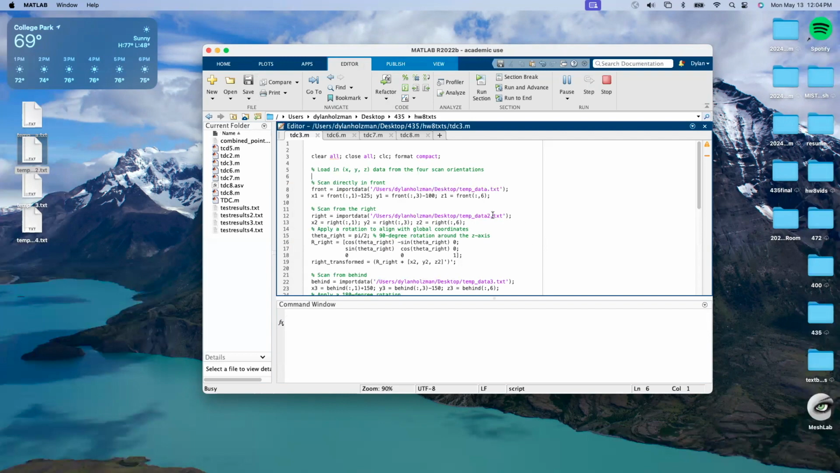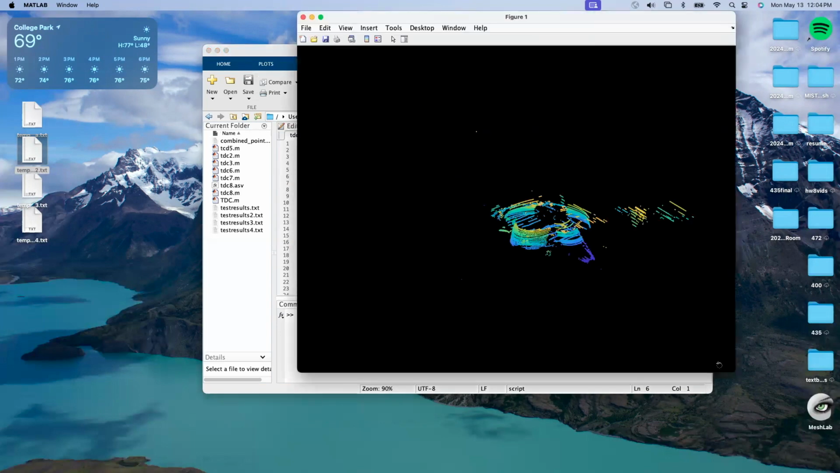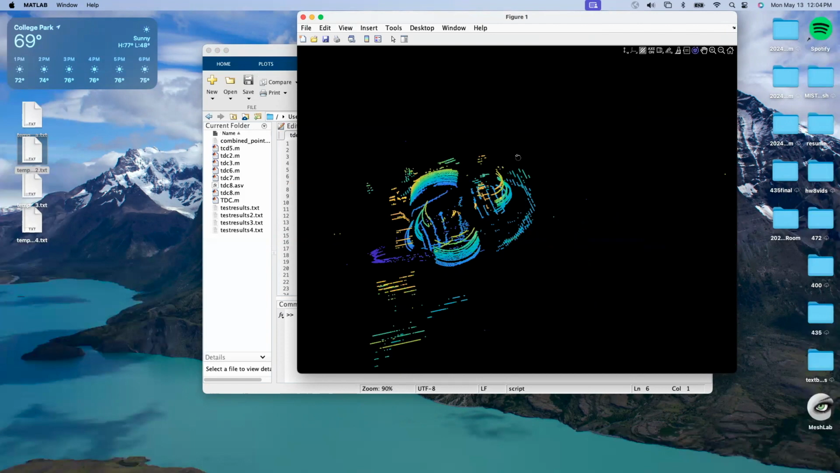And as you can see, once this code runs, it's going to be messy and there's points that we aren't going to want to use in our final product. So as you can see, all these points off here to the right and the points in the front, and then there's an extraneous point up there at the top. All of these are going to be filtered out with our next code. You can see back here, this is the retaining wall that was behind the front scan.